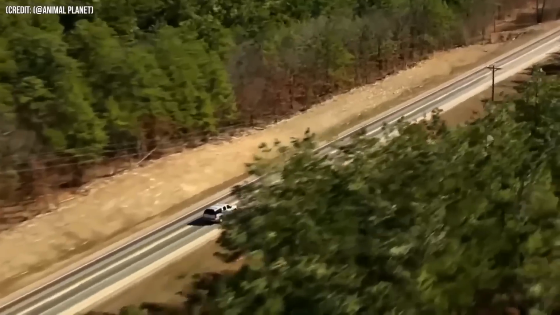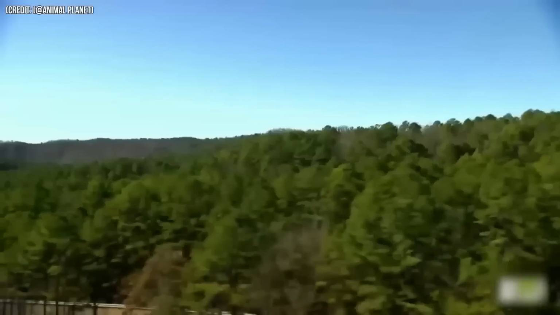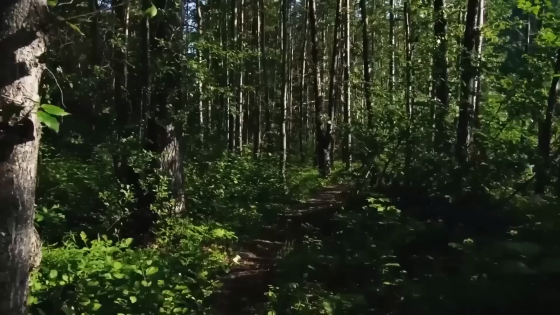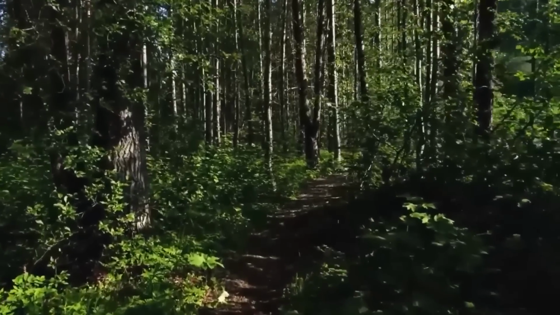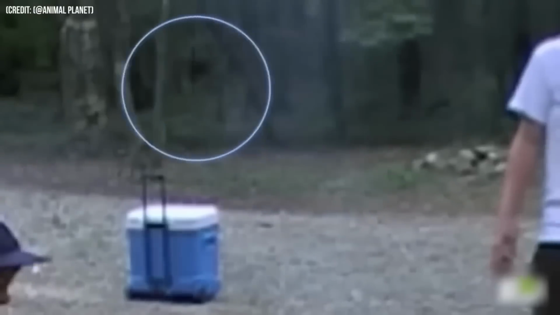Number 15. Check out this new Bigfoot video from southeast Oklahoma. Most of Oklahoma is flat, but the southeastern part is heavily wooded, making it a possible home for Bigfoot. The researchers went there to investigate the footage of a potential sighting. They hope the reaction will help determine if the video is real.